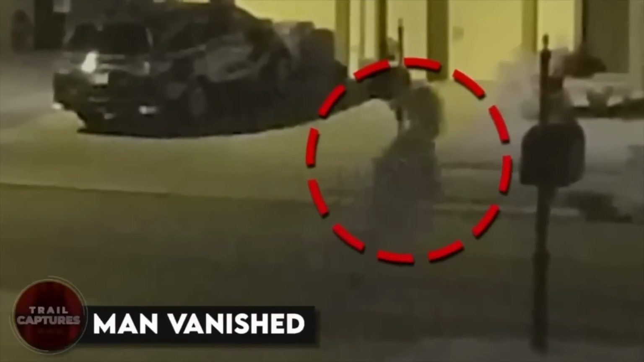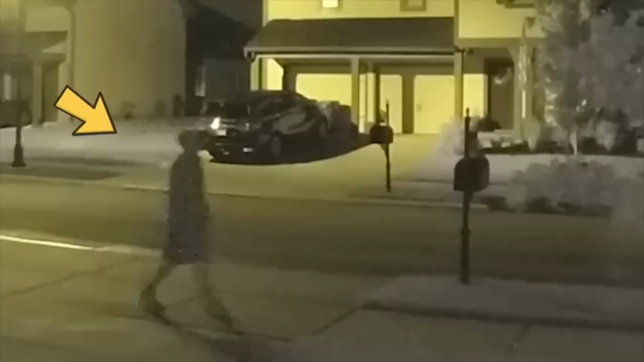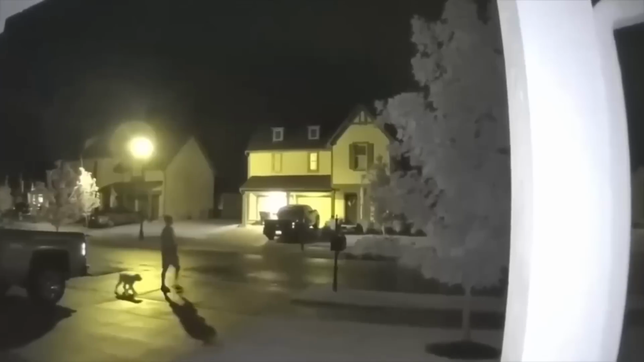Man vanished. This Ring camera recorded a man walking on the street at night, but just after a few seconds, he appeared to have vanished into thin air. It was in the middle of the camera's view, so we cannot say that he may have walked to the edge of the view. Now, how did this happen and who exactly was the man? This answer remained unknown as the woman whose camera recorded it said she had never seen him before.